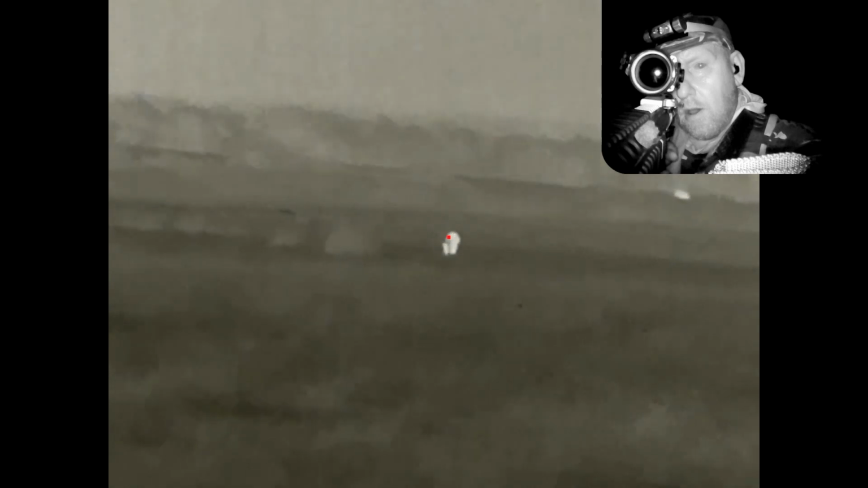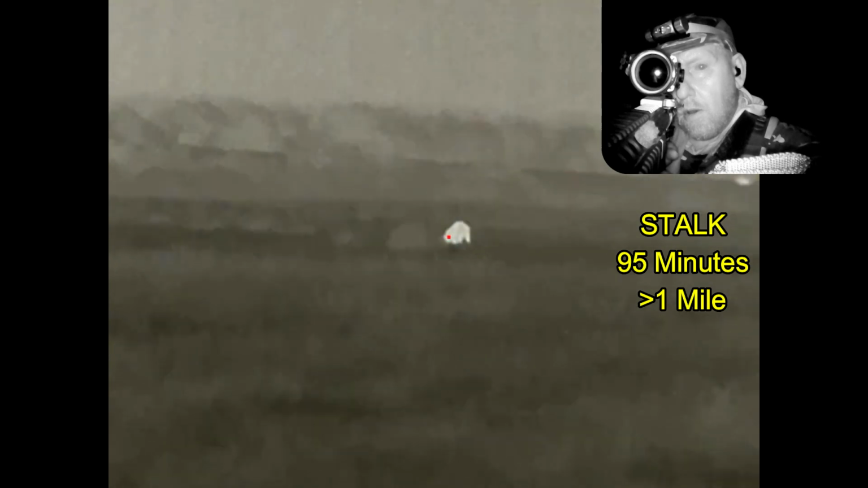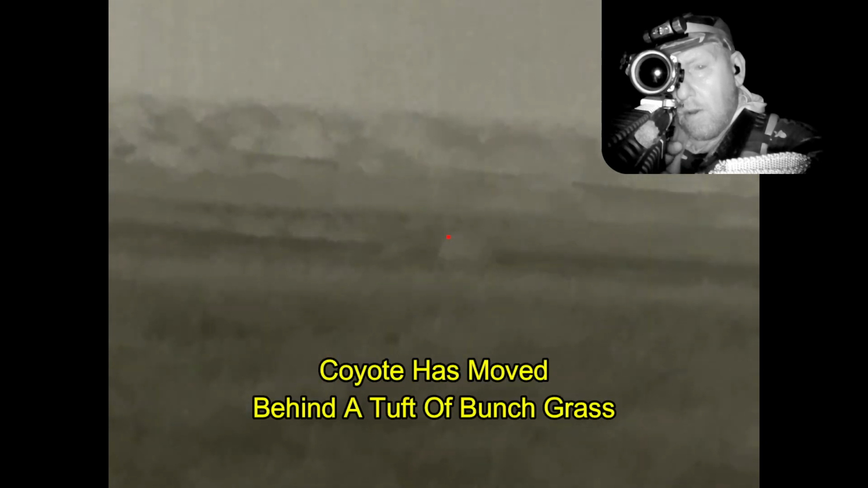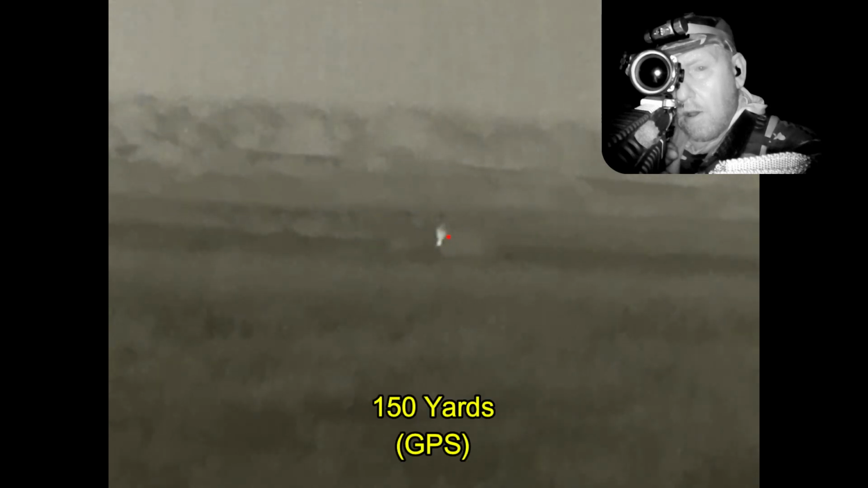You can hear me in the background trying to take a series of cleansing breaths. I've actually been stalking for quite a while. I've traveled over a mile in distance, been up and down hills. I was hoofing back to the truck, trying to get some water, when I spied this coyote. And then once I got on the coyote, I realized I wasn't calm enough to take the shot, so here I'm trying to get nice and calmed down. Now I'm just waiting for him to clear the vegetation.